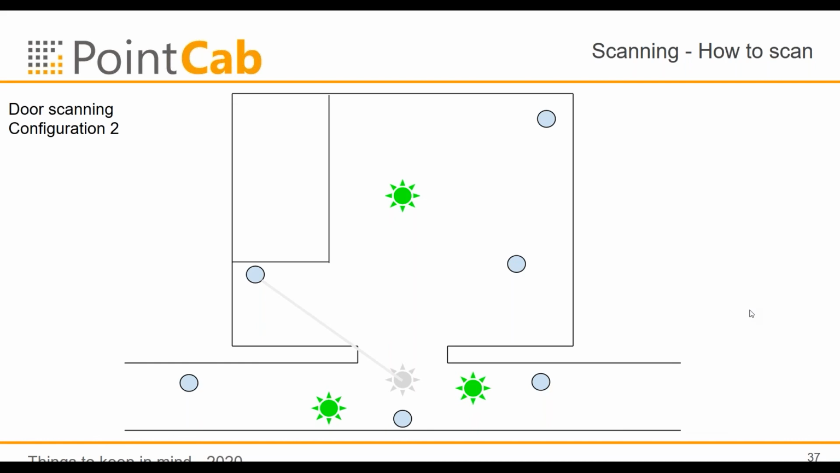This depends highly on your project. We have clients who said, we make smaller resolutions, so 1/5 or 1/8, but more scan positions, and then we have more overlap.